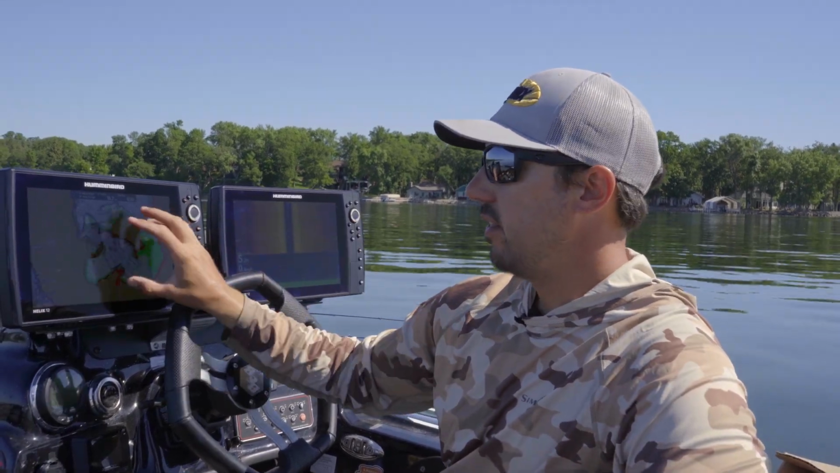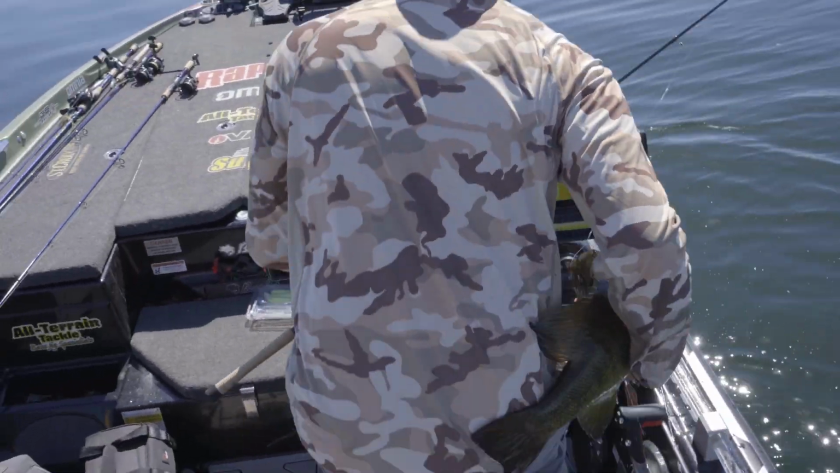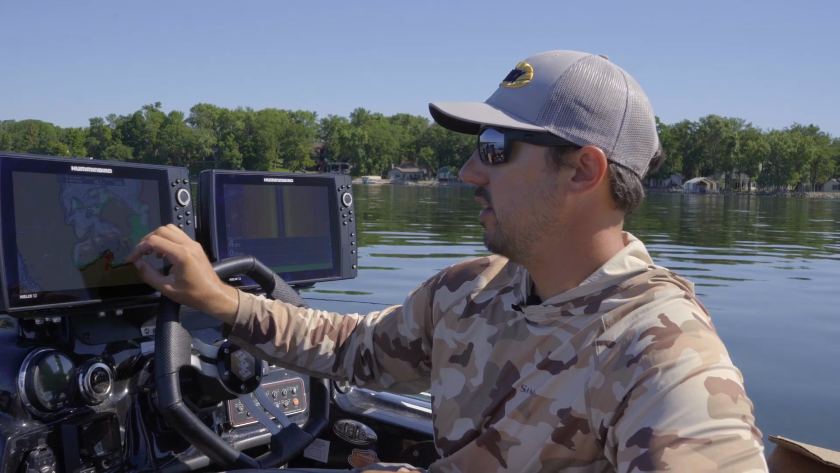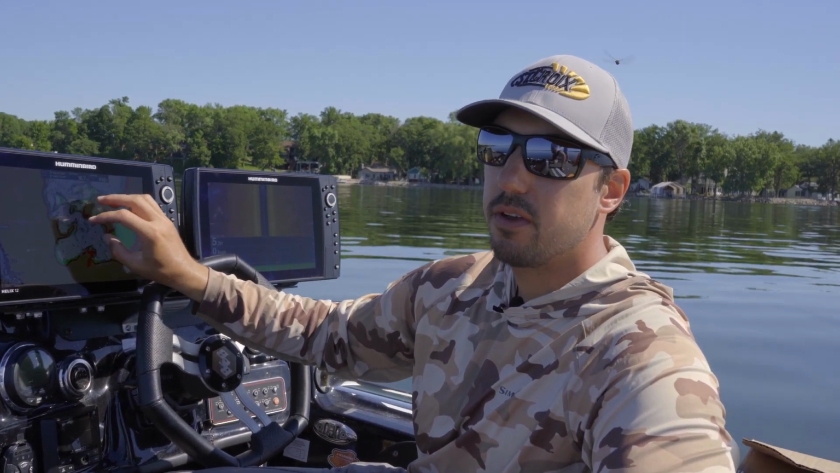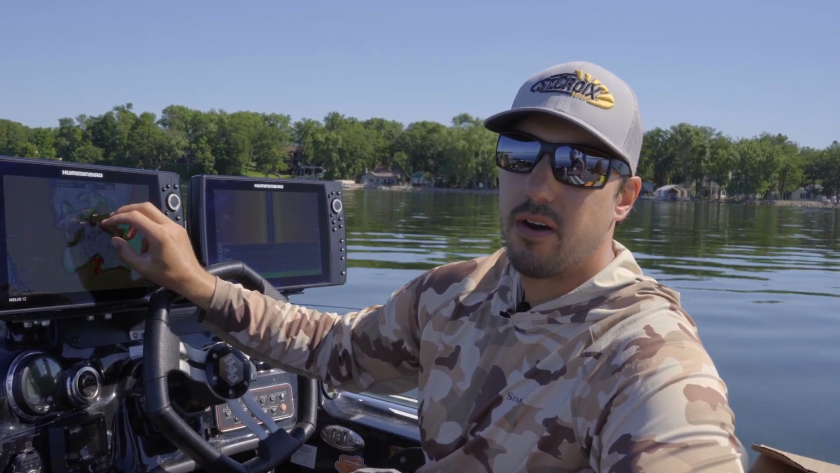So using your LakeMaster mapping on a new lake, figuring out what time of year you're in, and what phase of the spawn or summer or fall transition those fish are in, can really get you dialed in to break down a body of water really quickly and really efficiently. It's going to make you enjoy your time on the water that much more.